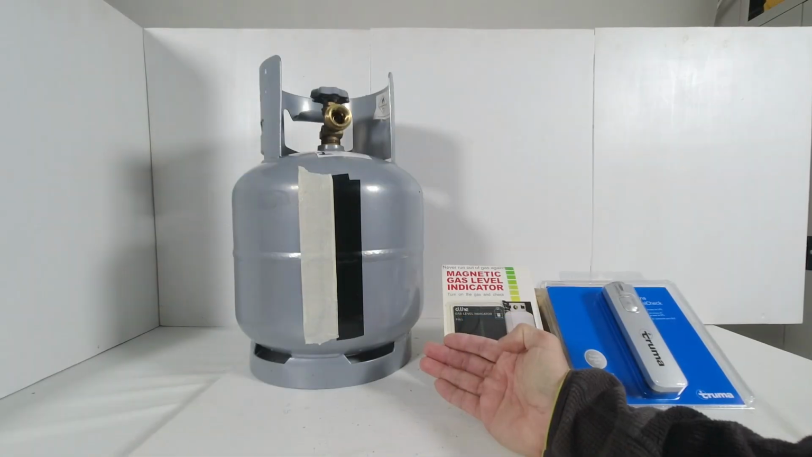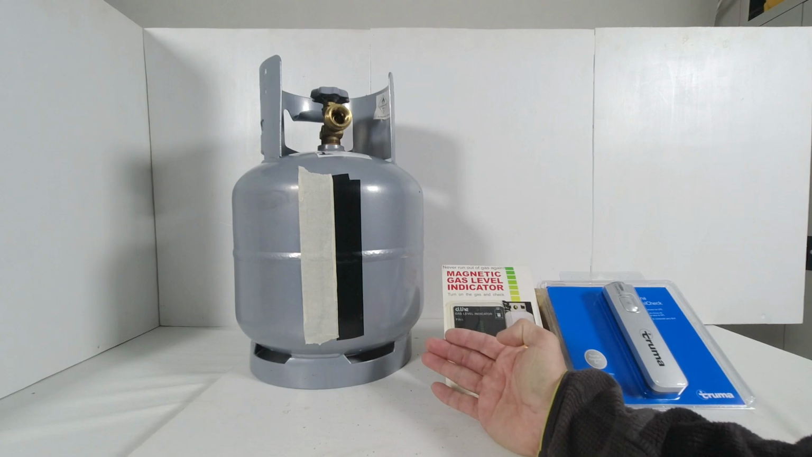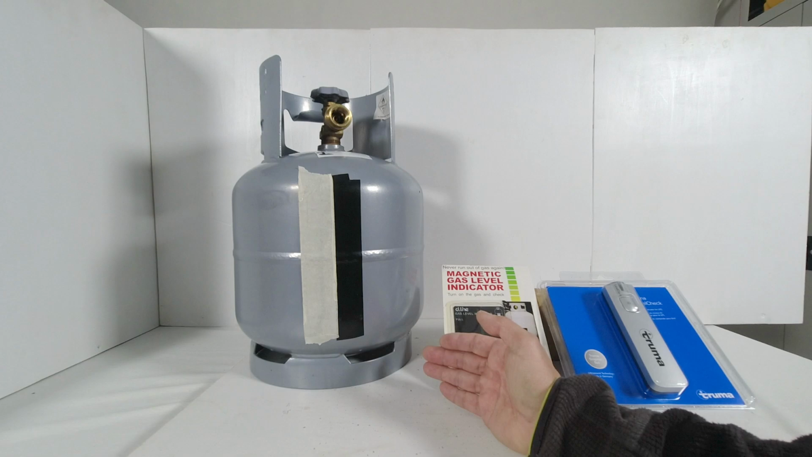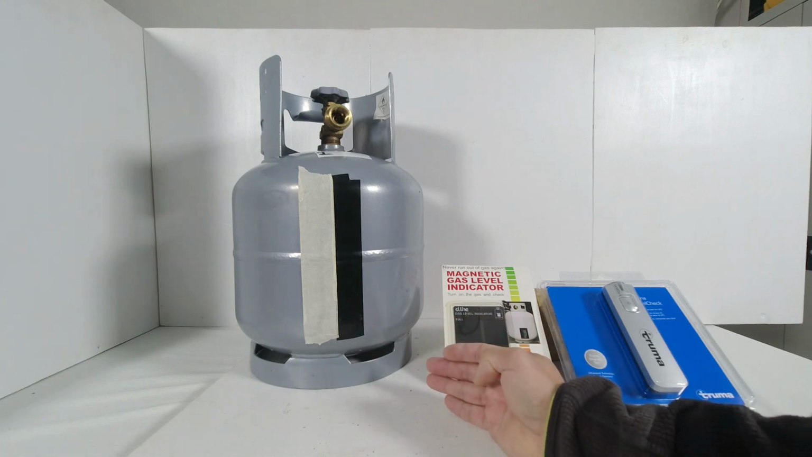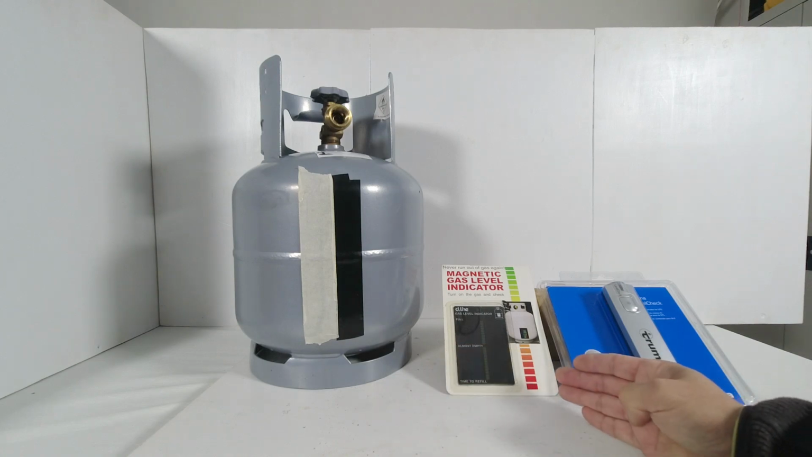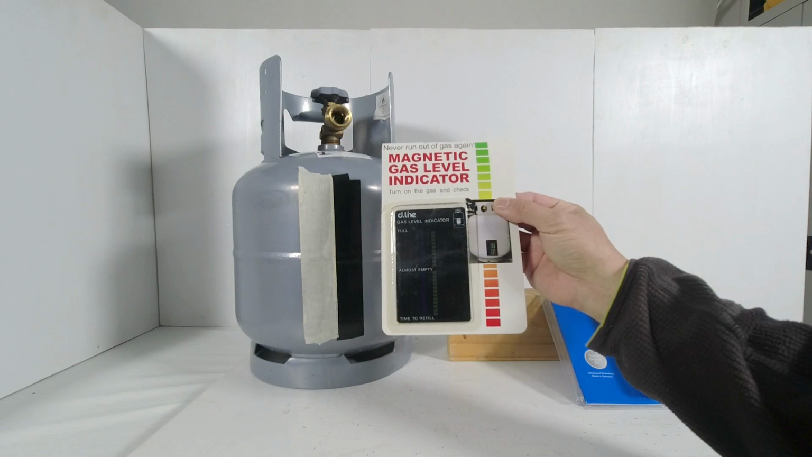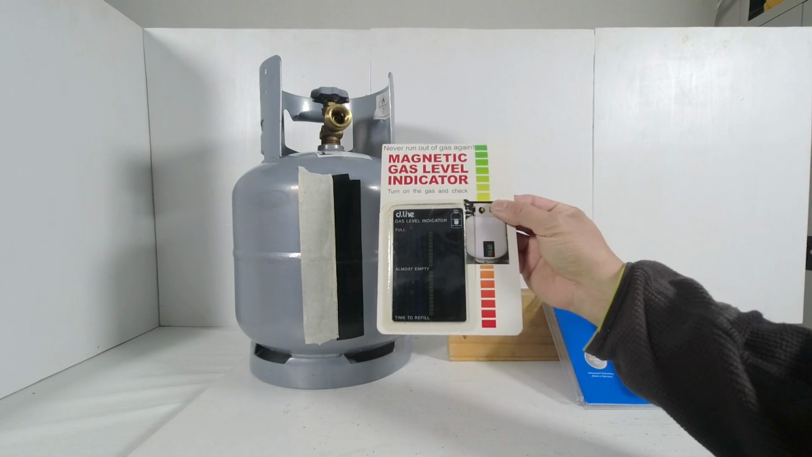This is the liquid propane gas cylinder I just removed from my caravan travel trailer. It has been used for cooking several times, so I know that the cylinder is definitely not full, but it's not empty as well. Let's start with the simplest gas level indicator, and it is this magnetic indicator which uses a temperature sensor backing.